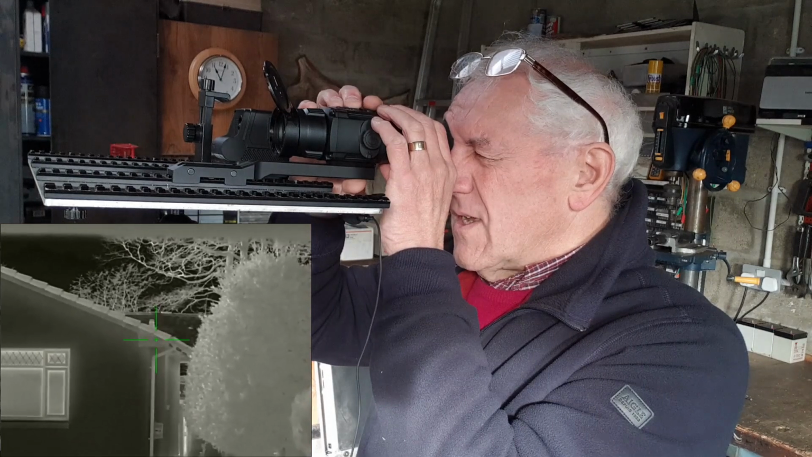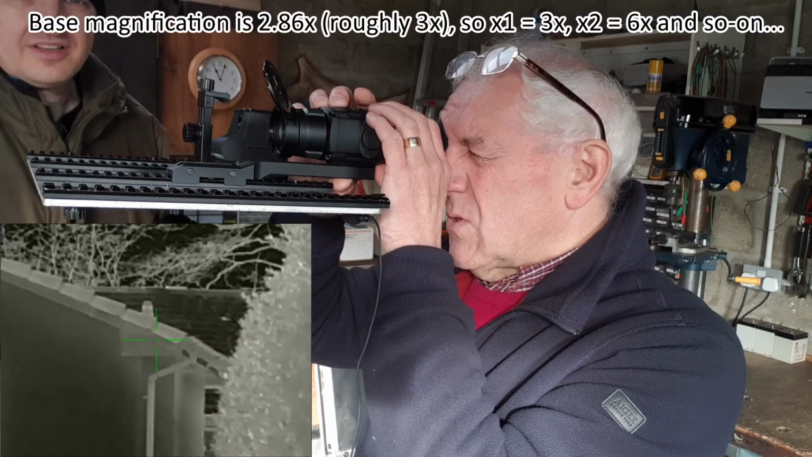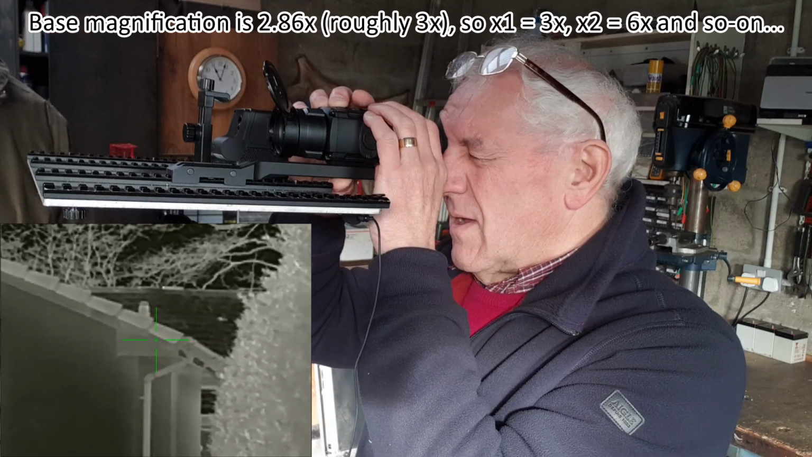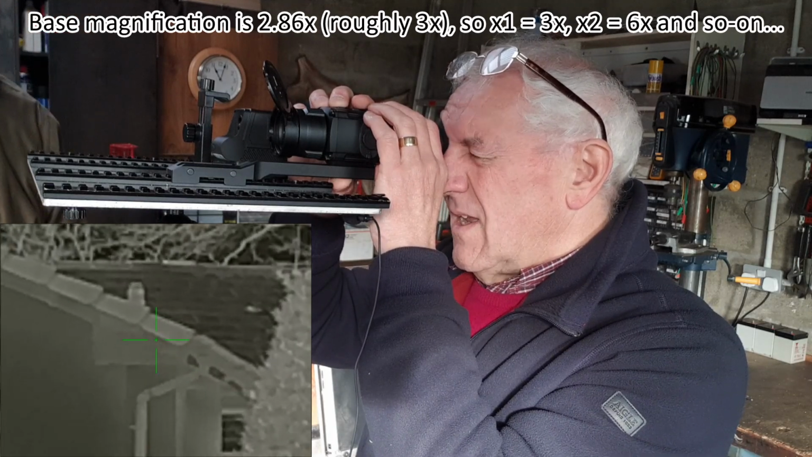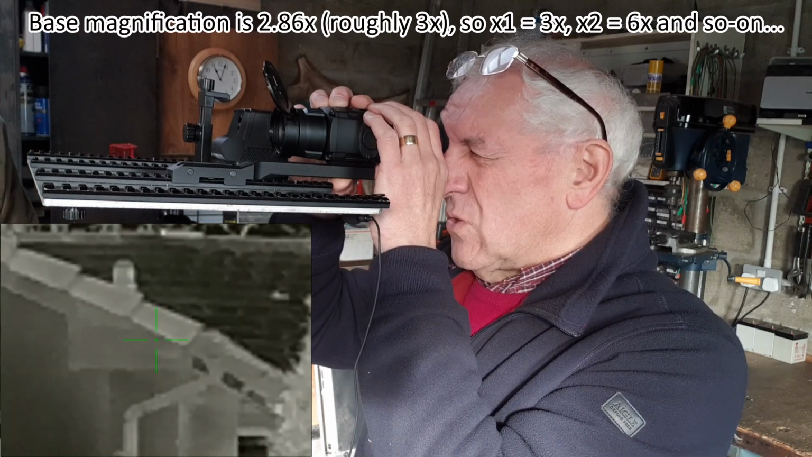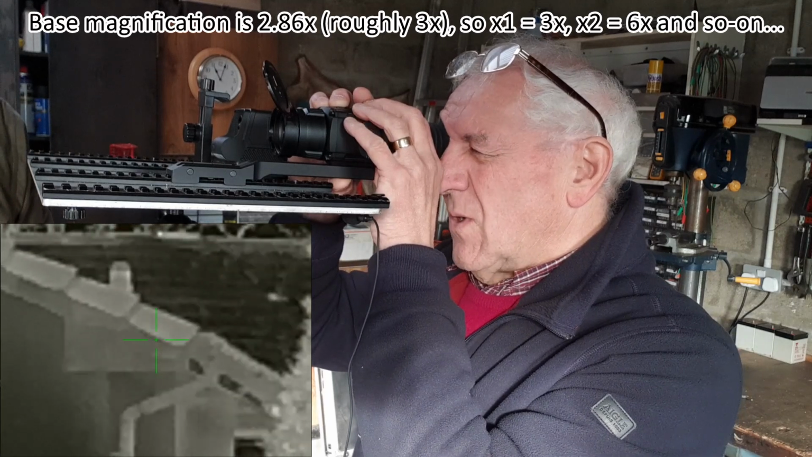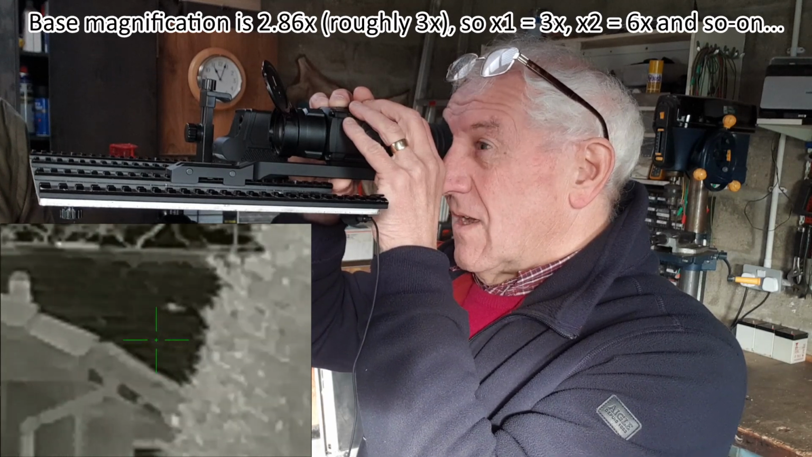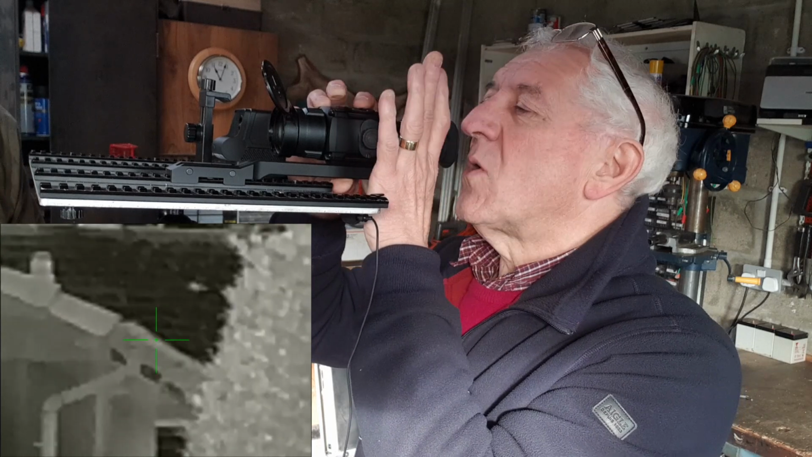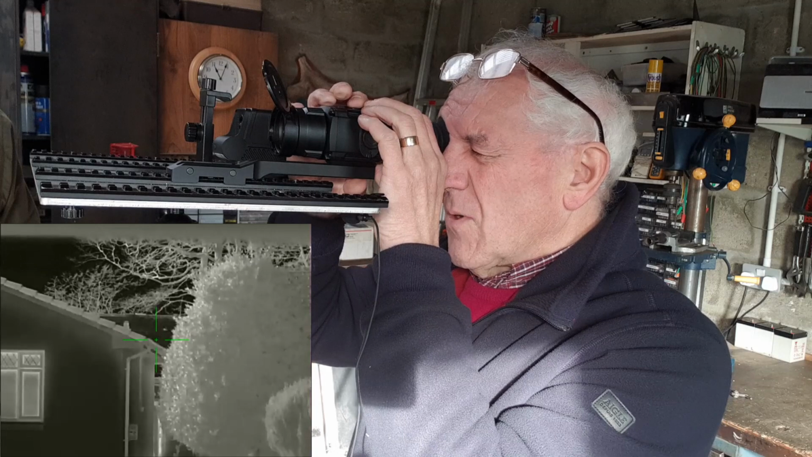So first thing I'm going to do is change the magnification. I was on ×1, I'm now on ×2, ×3, and now ×4. You can still see the stone in the roof, but the image is pixelated. There's no way you can hide that. And if I go back to ×1 again, right, we're back in ×1.